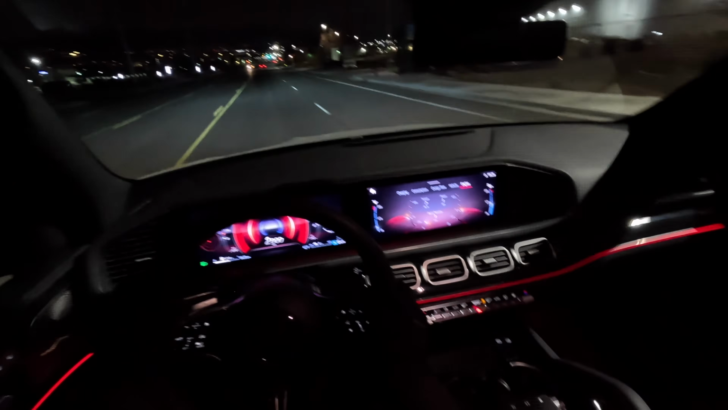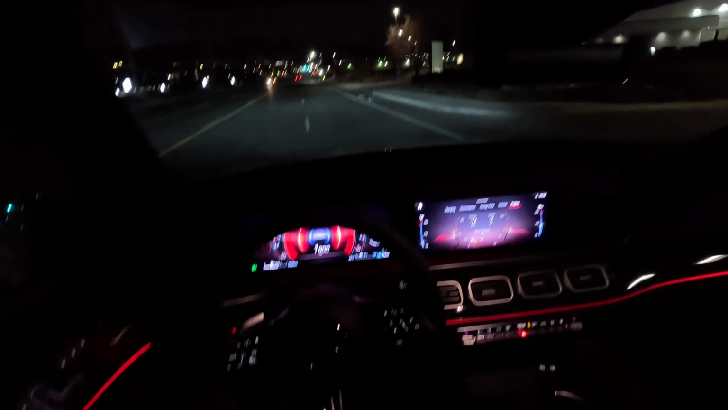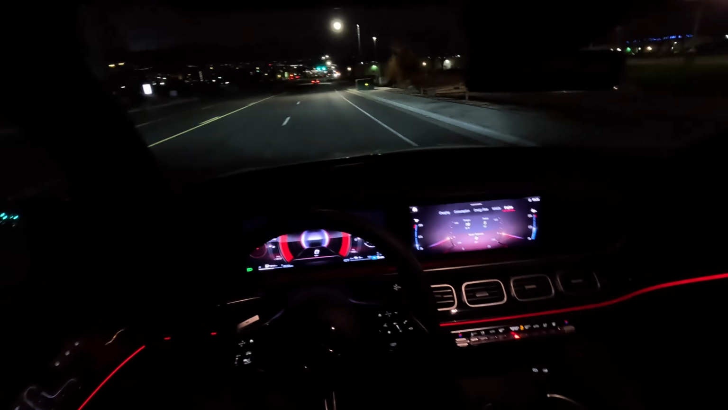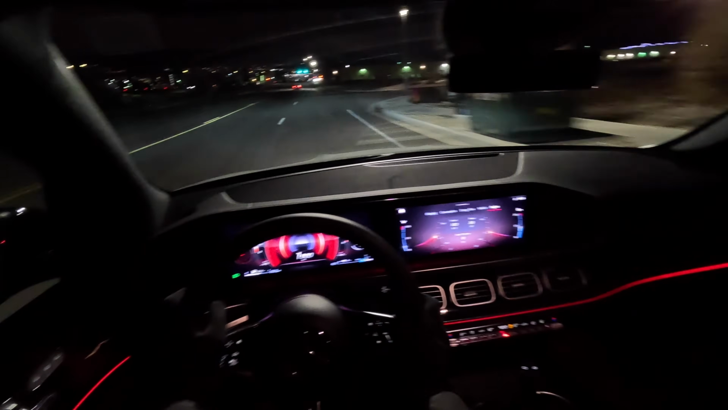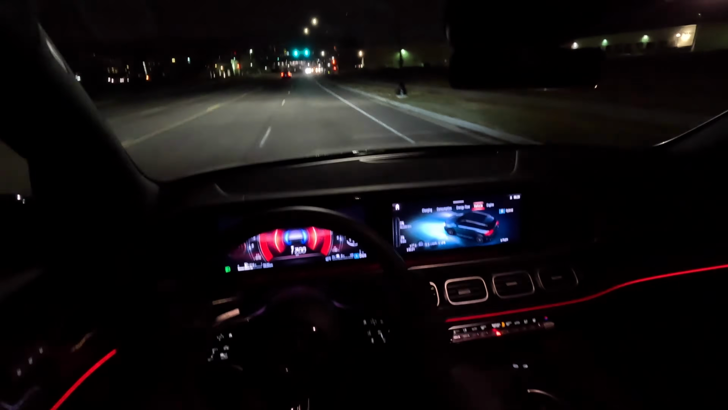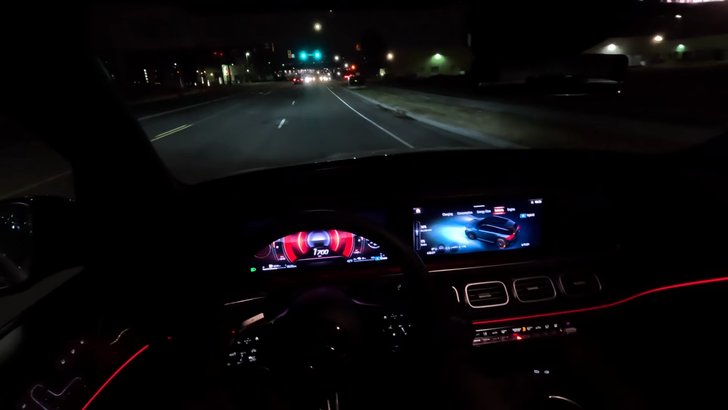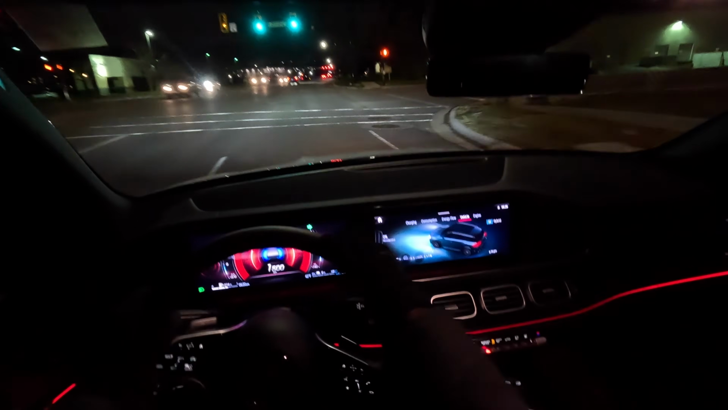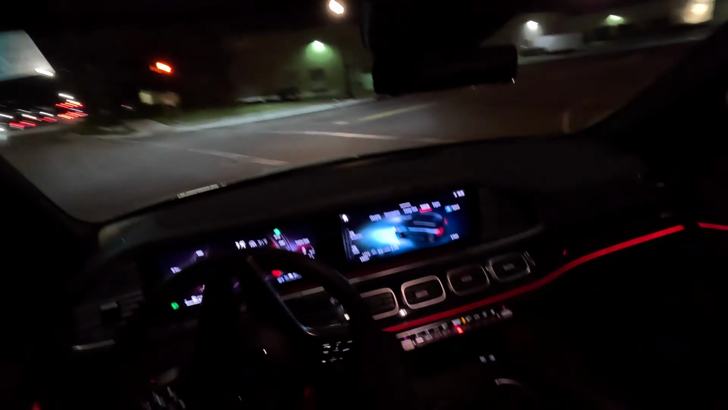It's quite snappy, drives very well, very balanced. Gear changes are very seamless. Soft ride experience in this GLE 450e. You can also, by the way, set it to this menu. You can see the other vehicle options. Basically shows you the driving behavior.